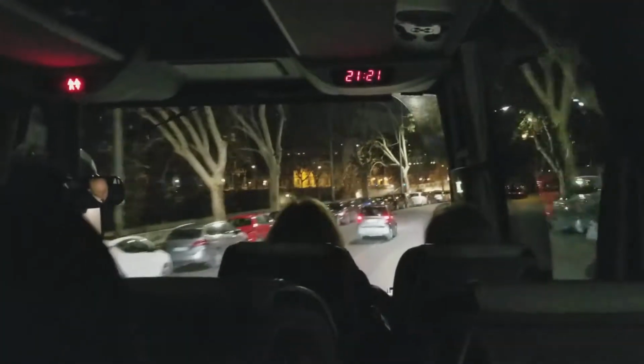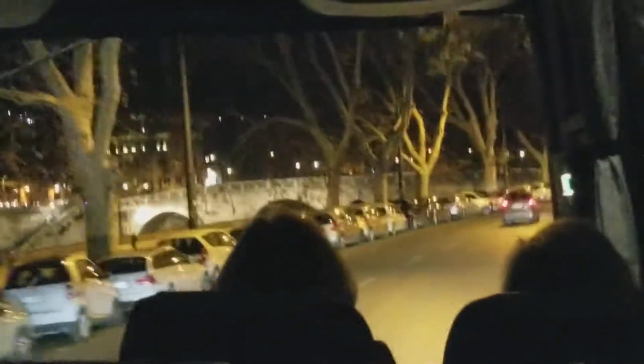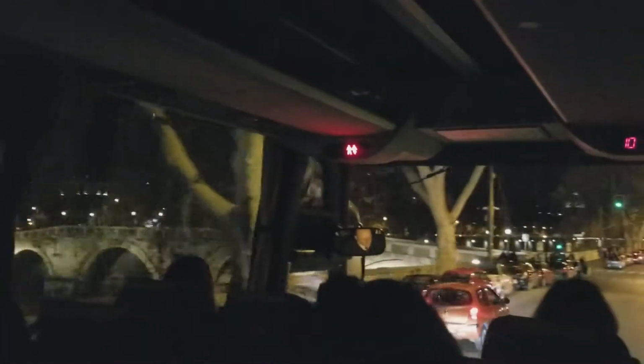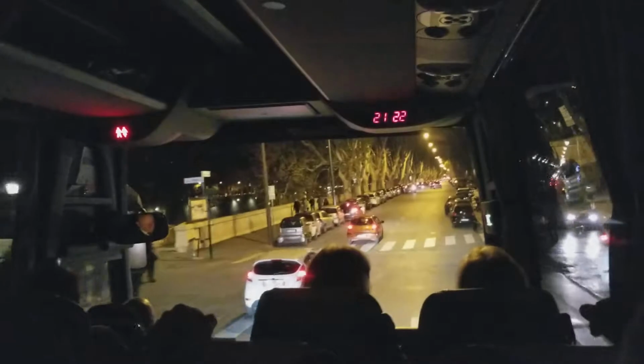Now we will follow the Tiber River for a while, and as you can see, we are driving in an upper part. We cannot really see the water down there to the left. The level of the road where we are driving is the top of the high embankments that were built to protect the town from the floods of the Tiber.